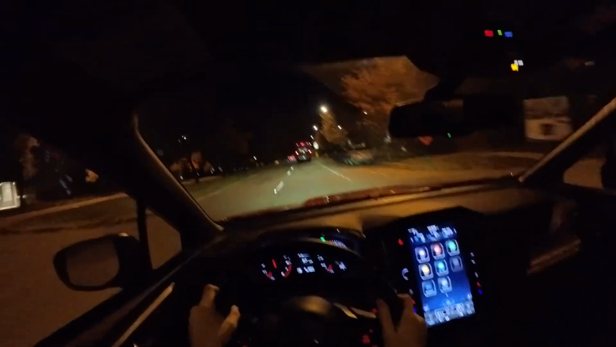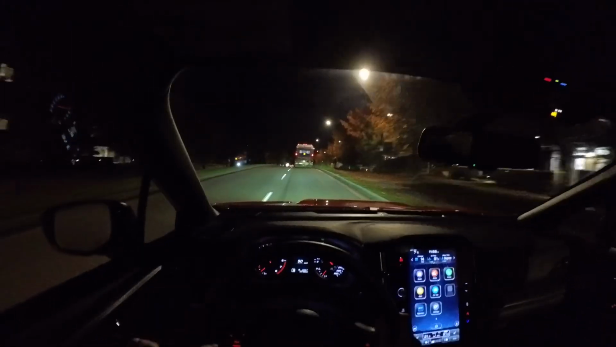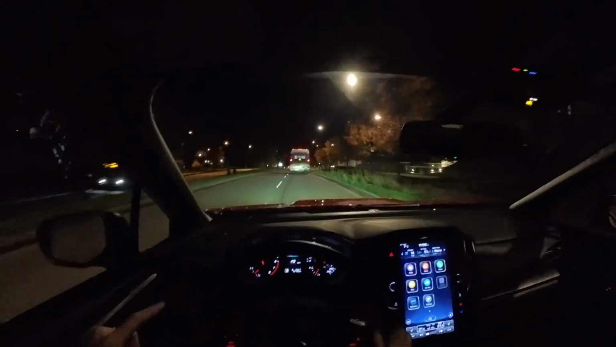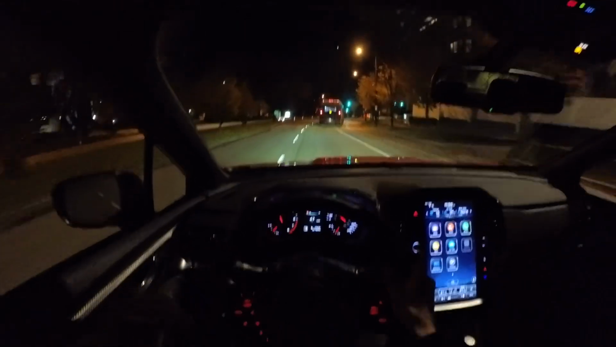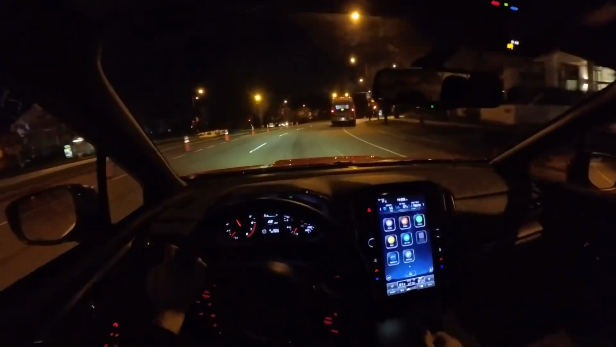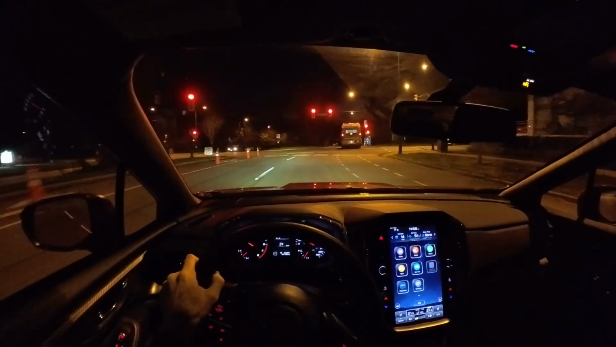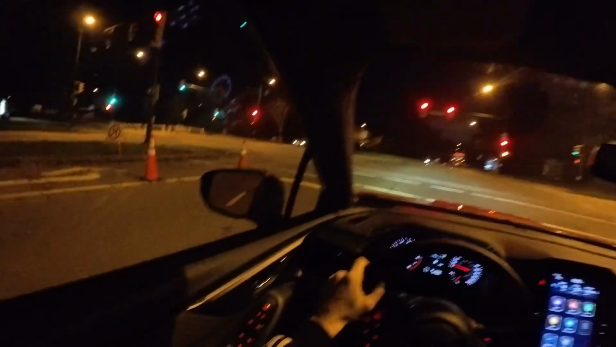It does feel different than the stock, and it's improved. Now, I hopped into a stock WRX just earlier today, and you do feel that they're a bit more comfortable. I was thinking for a while that the springs didn't really make it any less comfortable, but it's maybe a bit more rough than stock.